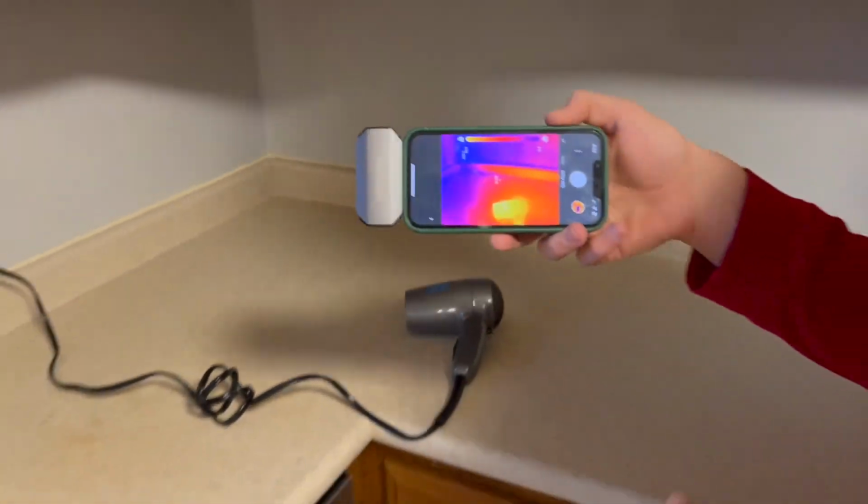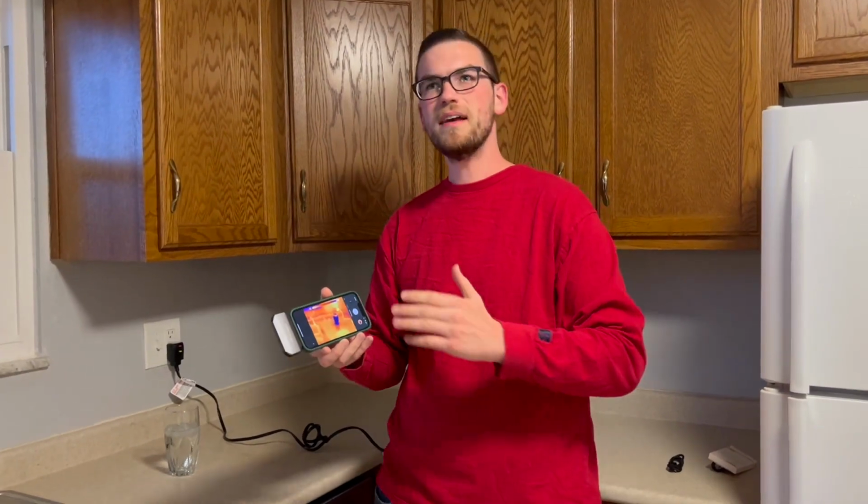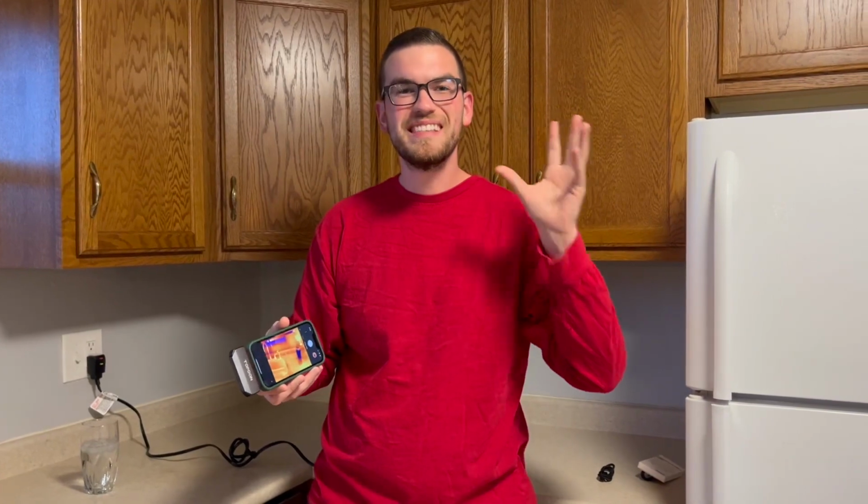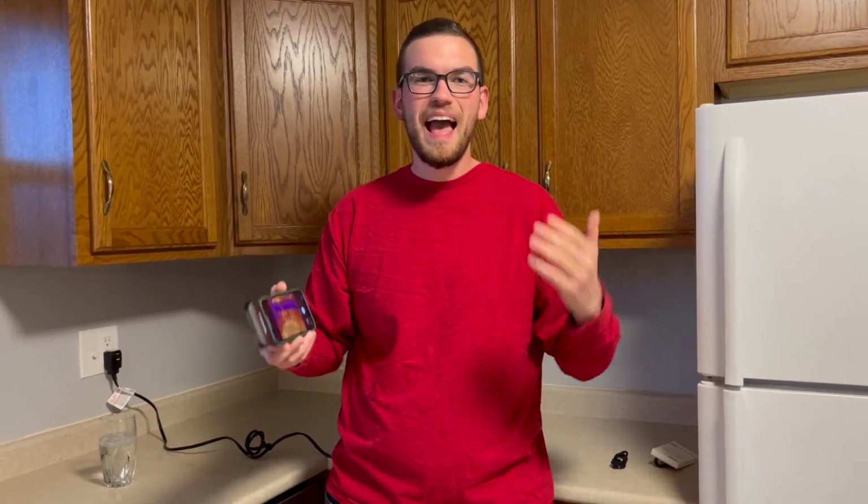So that's just pretty cool little party tricks there just to show you how this device works, but this device is way more practical than looking at glasses of water or blow dryers out there. Personally, as a homeowner and a real estate investor myself, I use this all the time to make sure my properties are free from leaks. I use it to check for bathtub and sink leaks. I use it to check for exterior leaks along the attic, along the walls, just along the ceilings as well. And you can use it to see where you are missing insulation, which can be super important as well.